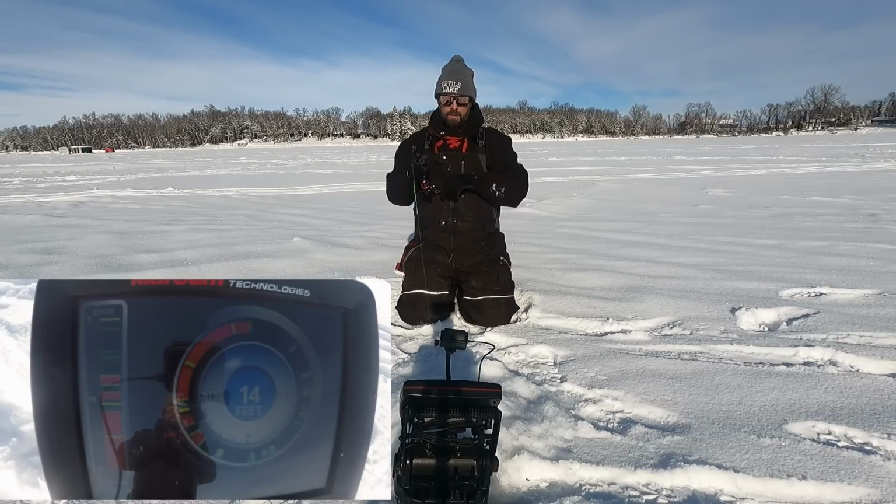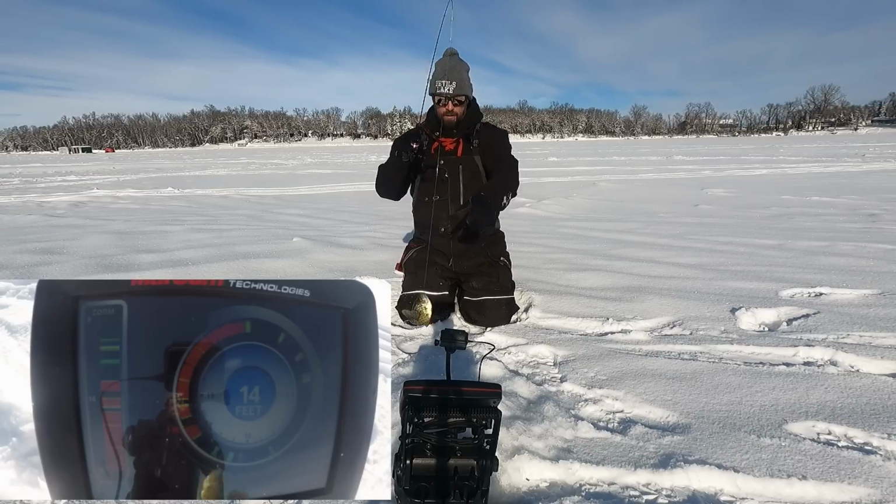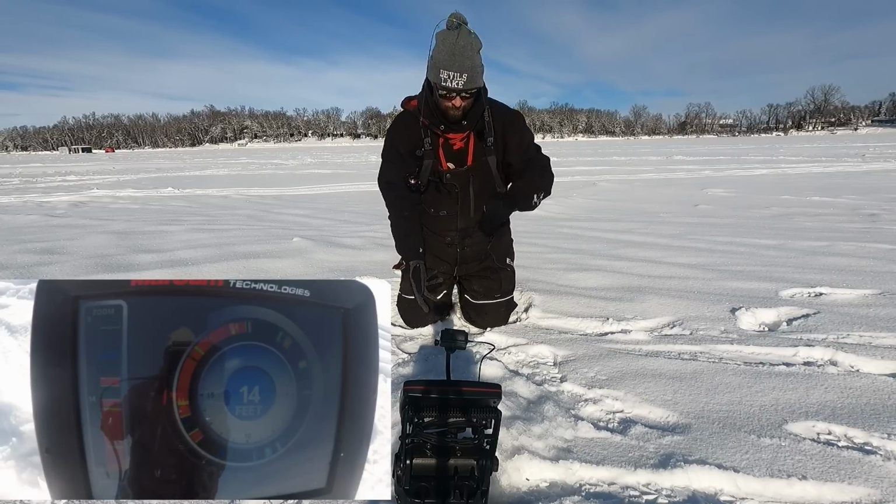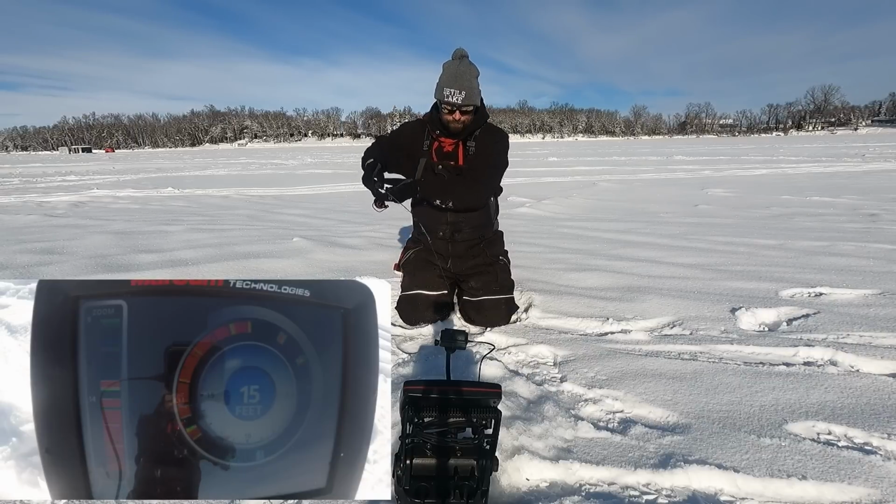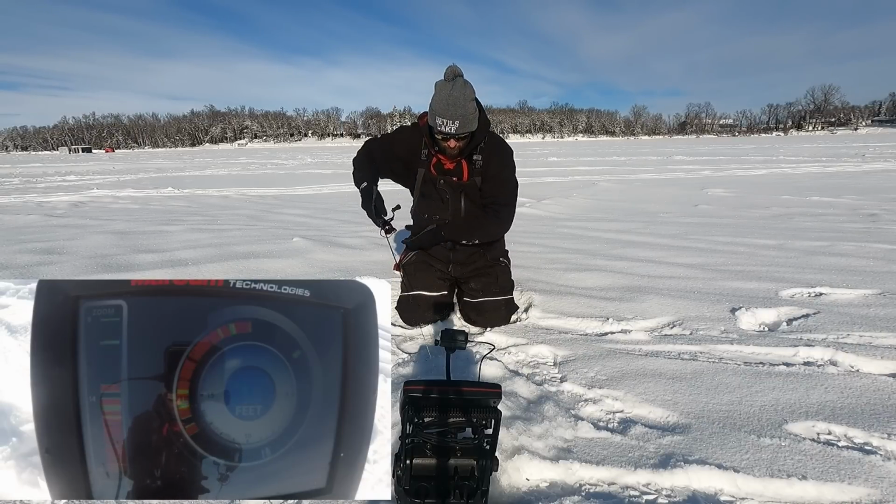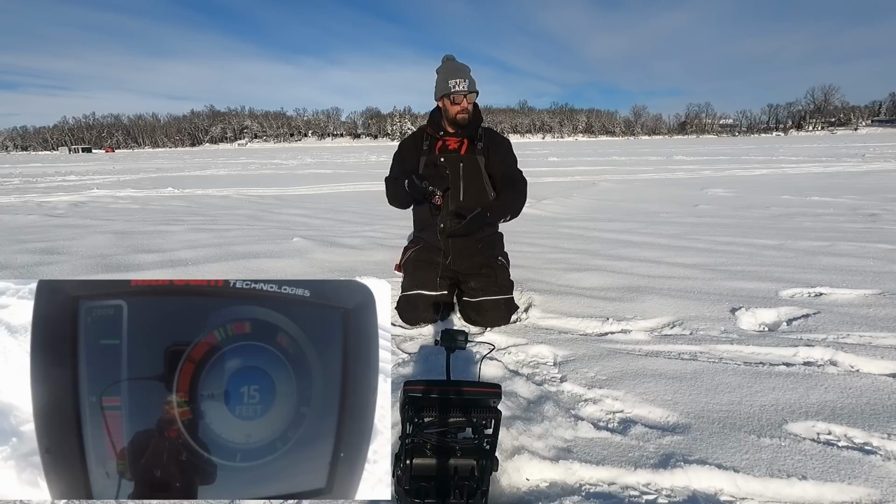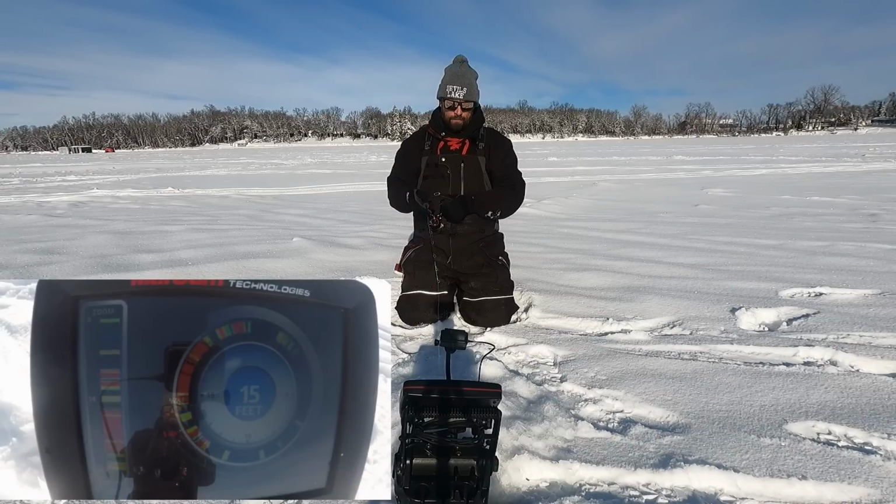Ooh, that might be a little bit better. Not really, but another very small crappie. A lot of fish down here, you guys. Like tons of them down here.